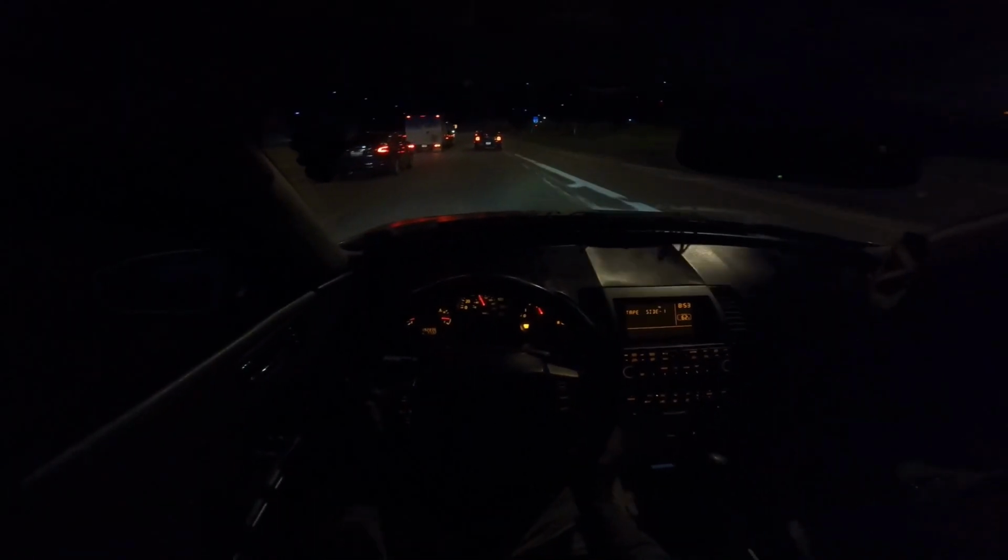Honda Civic with glow lights. I'm sorry, Honda Accord with the glow lights. Little light bar. Okay. See, he's trying to get nasty with it over there. We out.